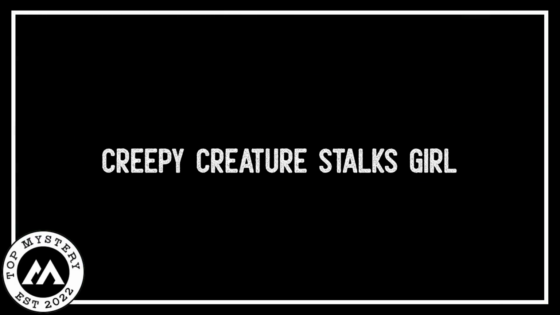Creepy creature stalks girl. The video showed a mysterious dark creature slowly following a girl. It moved quietly, giving everyone a spooky feeling. Although the video was a bit blurry, you could still see the girl going about her business, not knowing about the creepy thing behind her. The darkness in the garage made the situation even scarier as the creature got closer. The air felt strange, like something mysterious was happening.